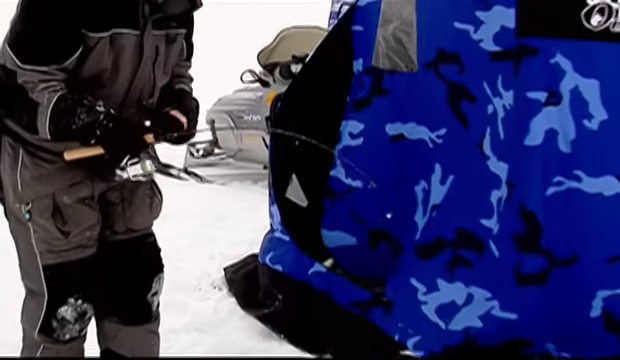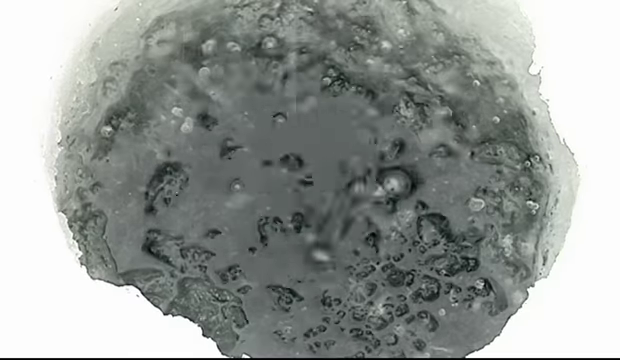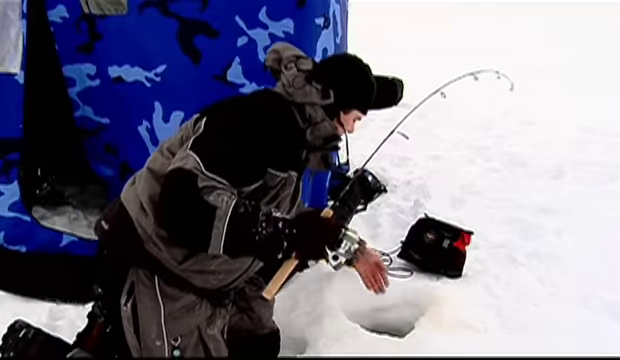I don't think this fish is as big as that first one. Okay, he's starting to do that same around and around the whole deal. There he is.